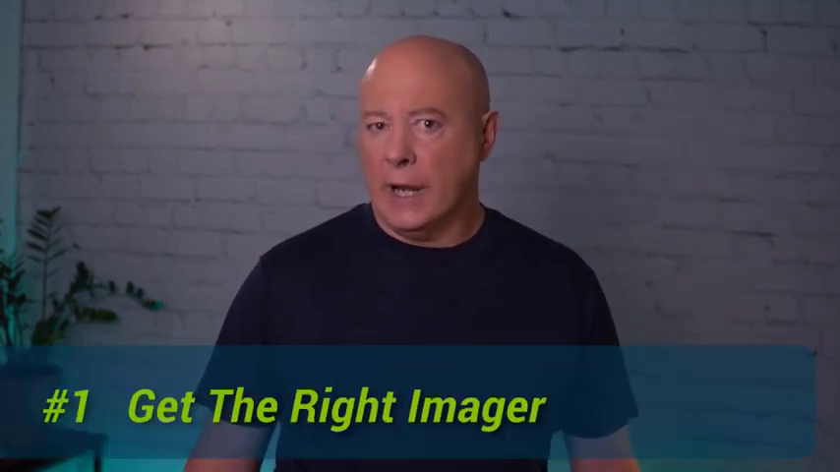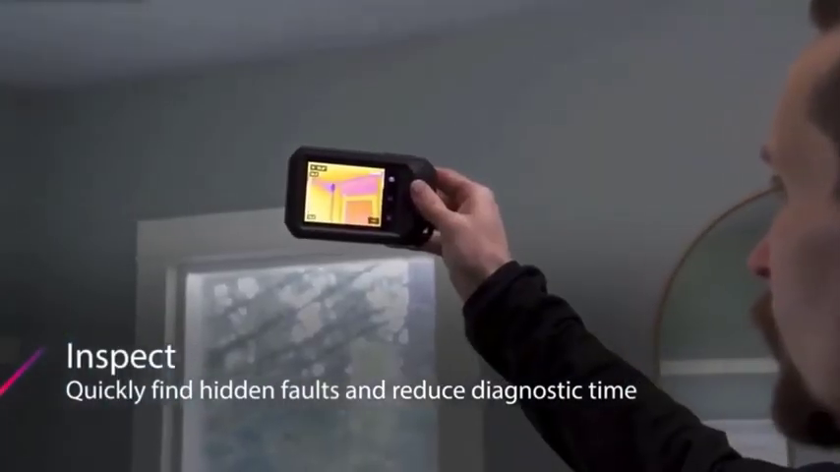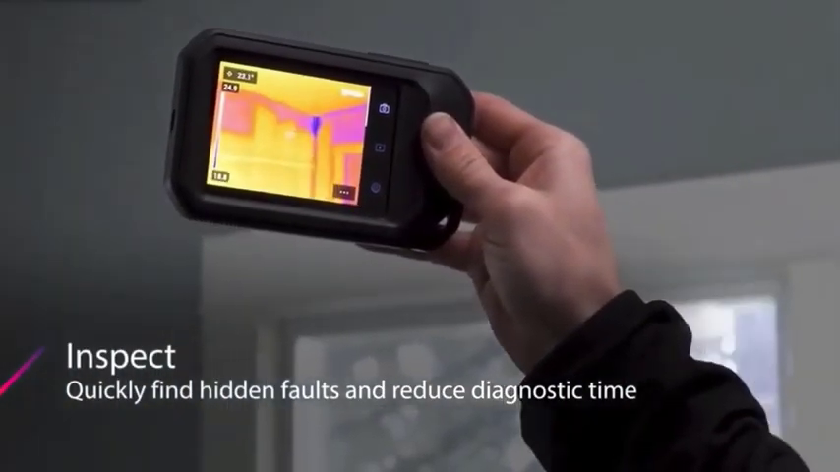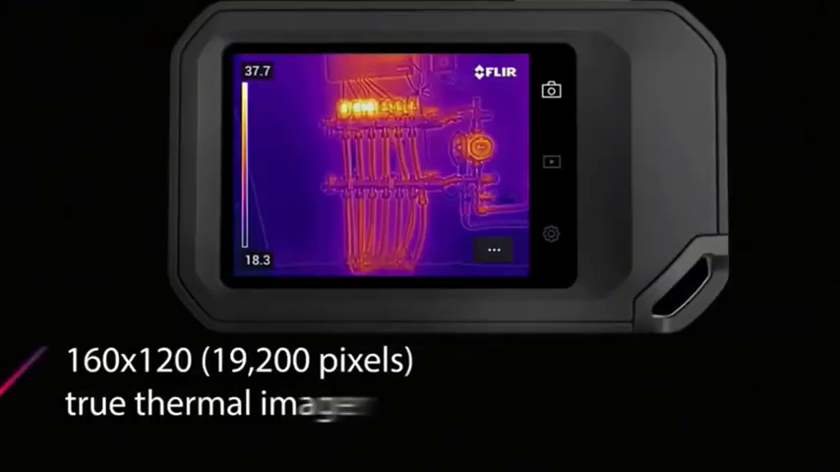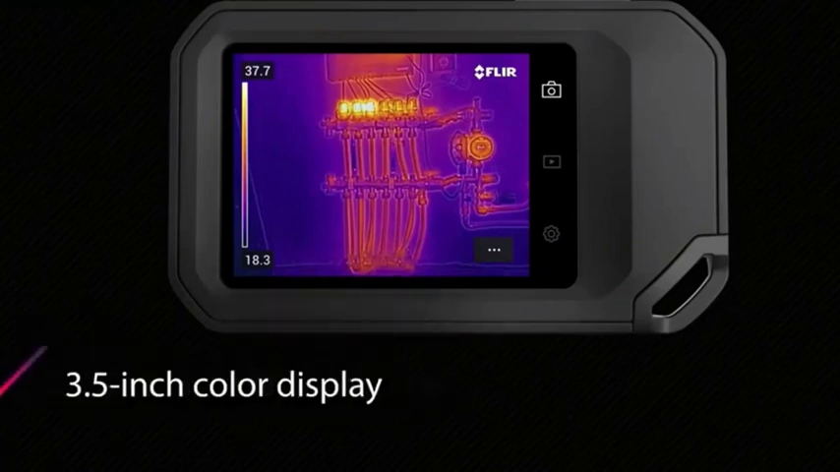I have 2 recommendations. 1, if a lot of your ductwork is in attics and crawl spaces, do not skimp. Invest about $700 and get the FLIR C5 or whatever its current similar model is in their product line as you view this lesson. You won't regret it. It will take very persuasive pictures and you'll actually use it because it is much more efficient to use than the other options. Time is money, and so you will sell more seals.